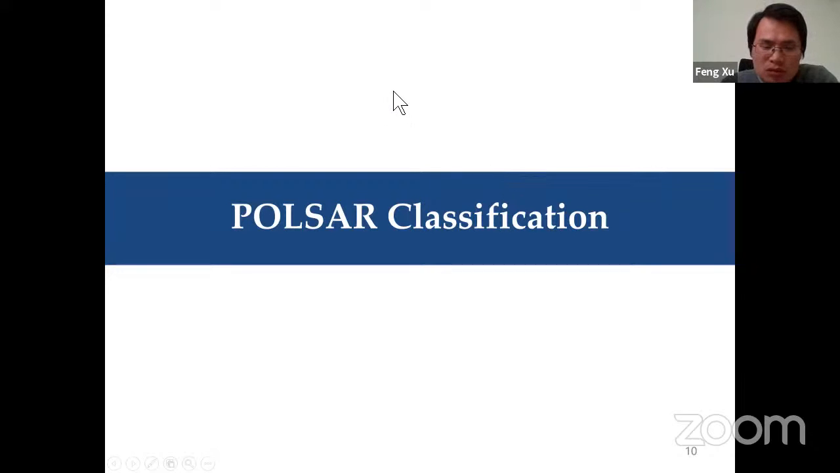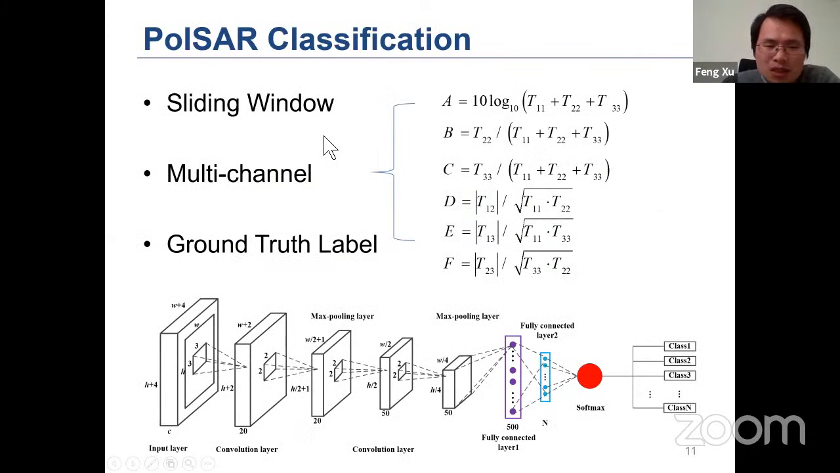Next, I'm going to give a few examples like we did in the past, with regard to how to use deep learning to interpret SAR imaging. The first example I'm showing is PolSAR classification. This is quite a straightforward task, and it is very easy to use a convolutional neural network for it, because image classification is also a very classic task in computer vision.